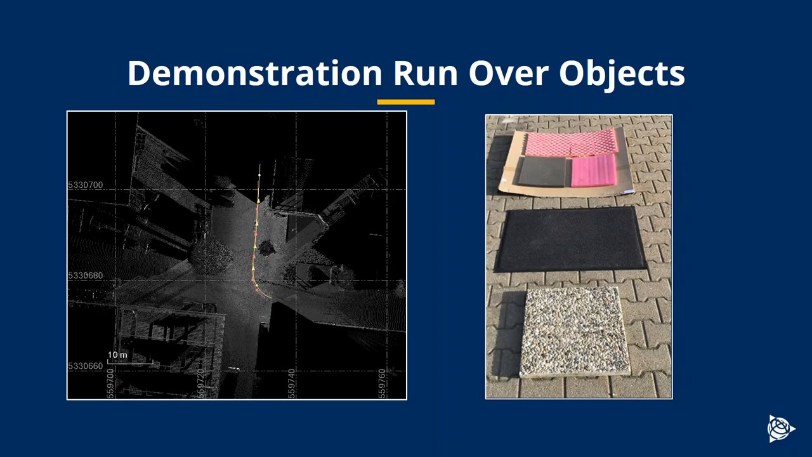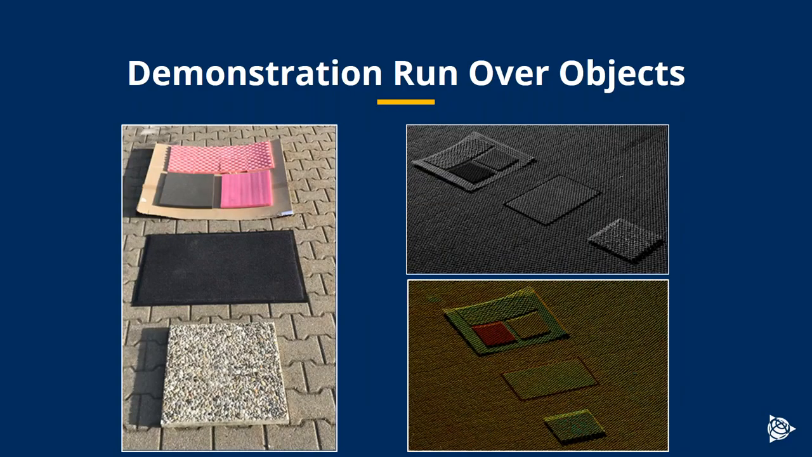So we put these objects in the road and drove over them. You'll see what they look like in the point cloud. Very clear, very clean. You'll see not only can you see the objects very clearly, but you can actually see the block paving pattern in the point cloud. In this case, we were actually able to measure the thickness of the carpet tile.